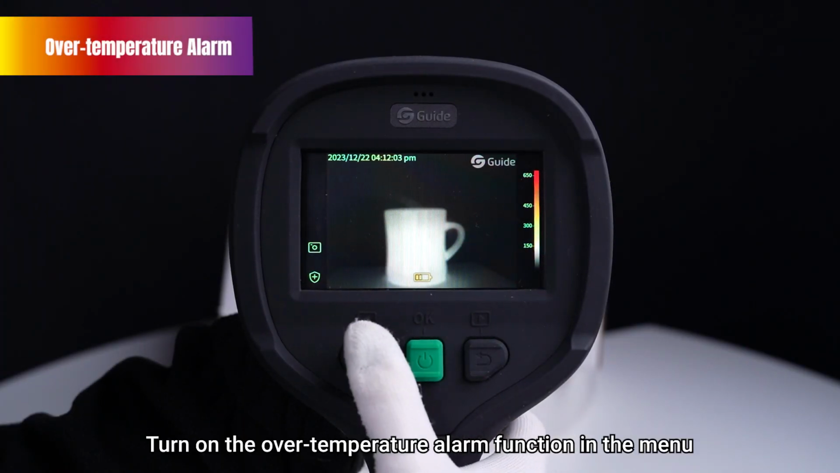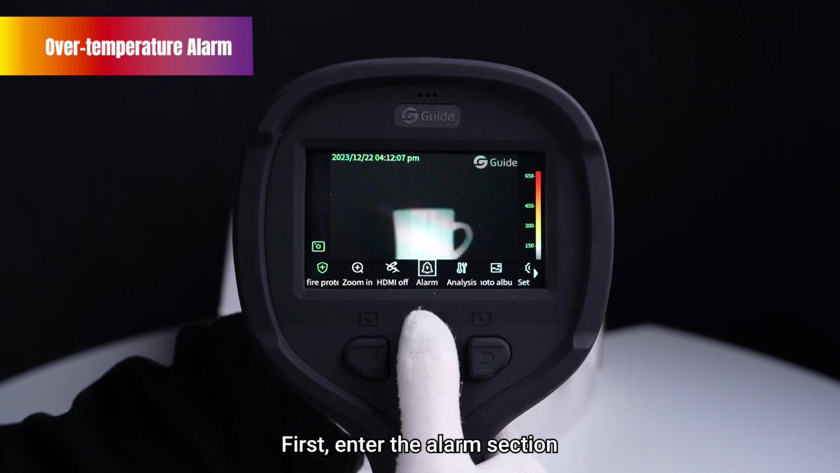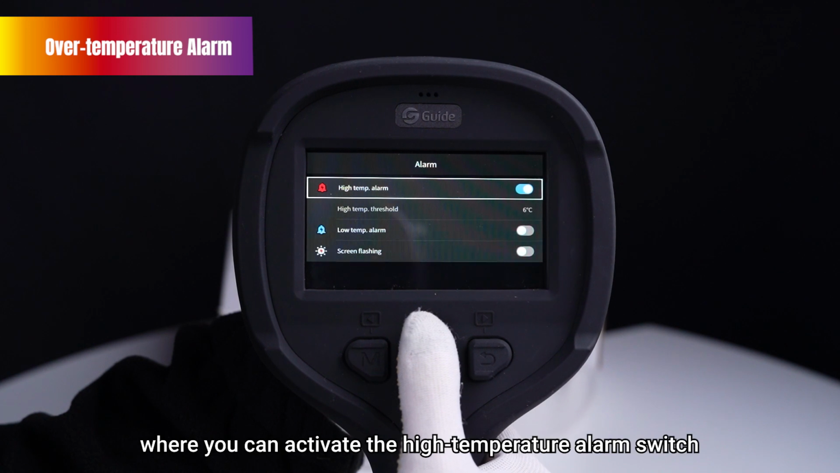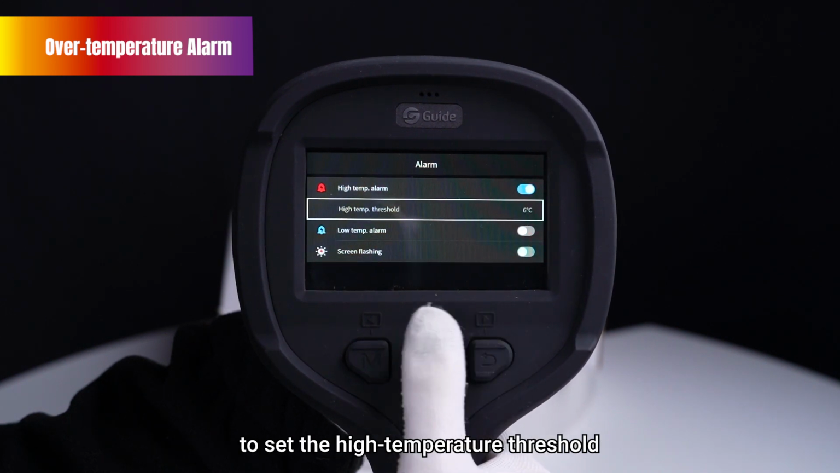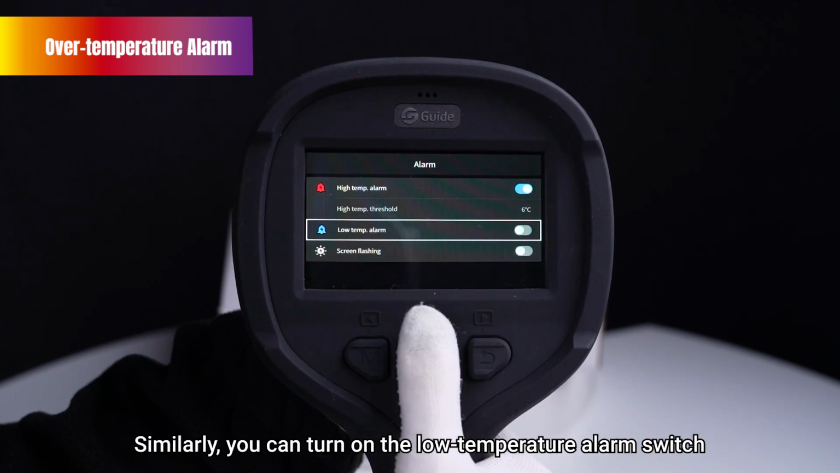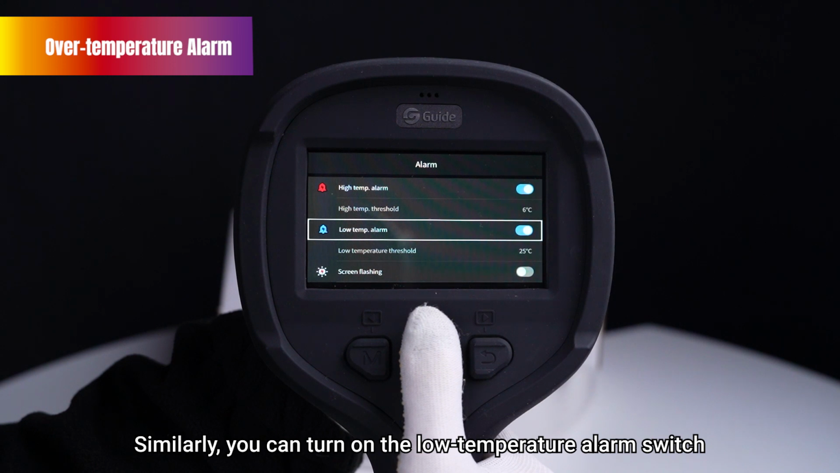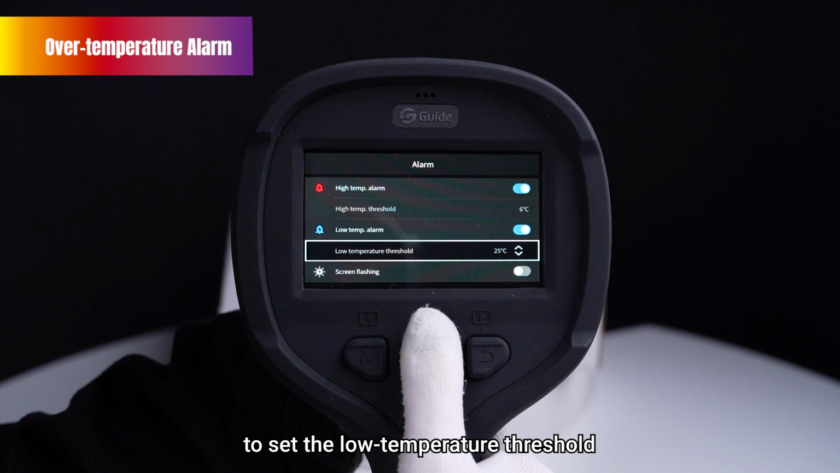Turn on the over temperature alarm function in the menu. First, enter the alarm section, where you can activate the high temperature alarm switch to set the high temperature threshold. Similarly, you can turn on the low temperature alarm switch to set the low temperature threshold.